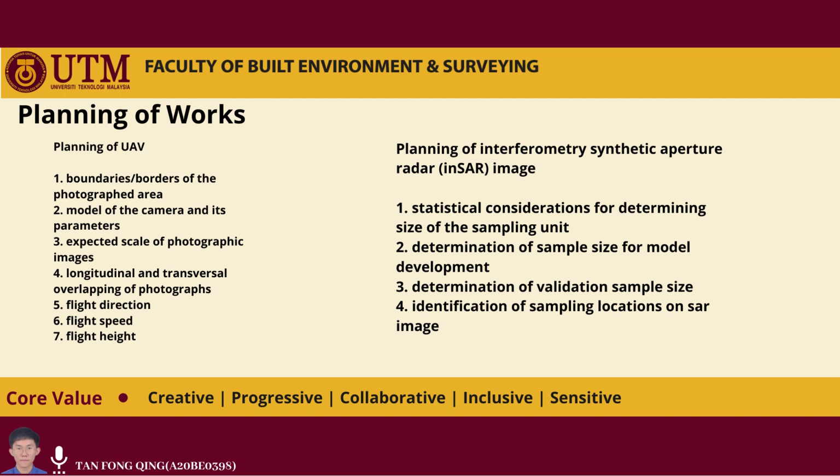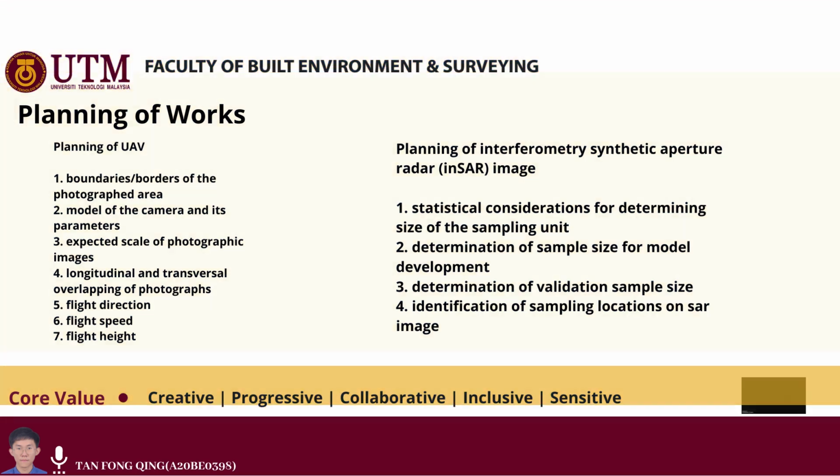For the third one is determination of validation sample size. Validation is an important part of any statistical method-based investigation, so it is necessary for this planning. For the last point is identification of sampling locations on SAR image. We have to overcome the challenge by using a GPS-based mobile mapping to track the boundaries of the area.